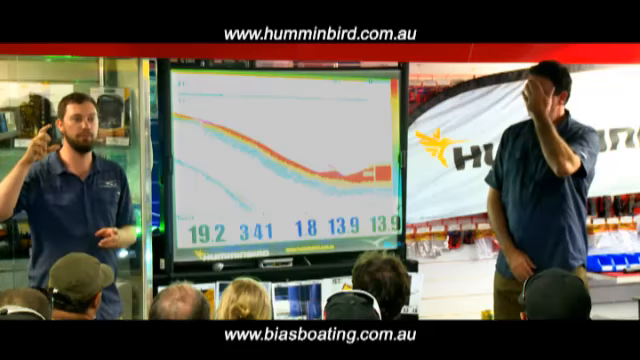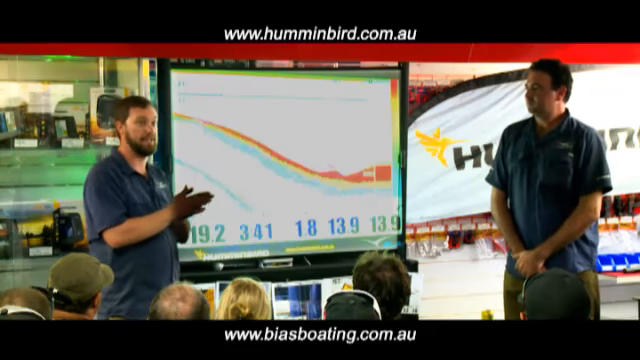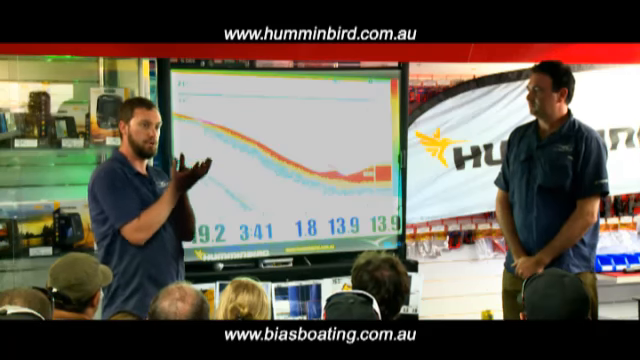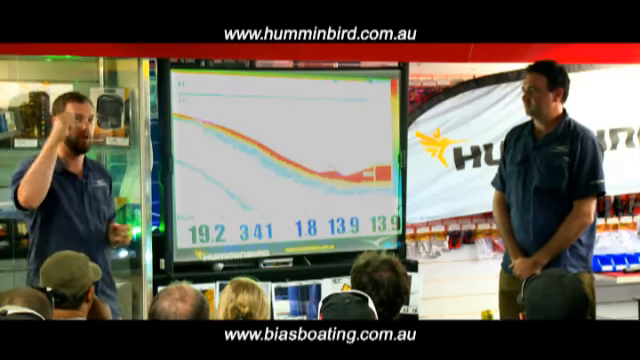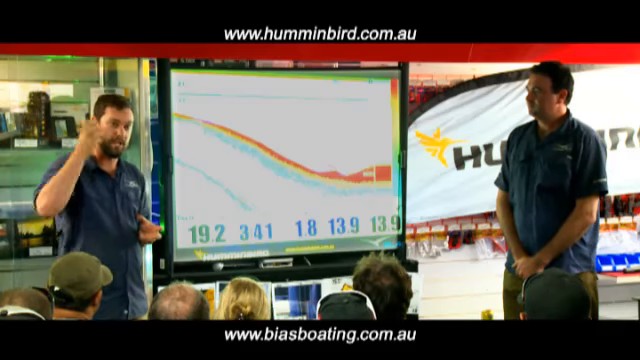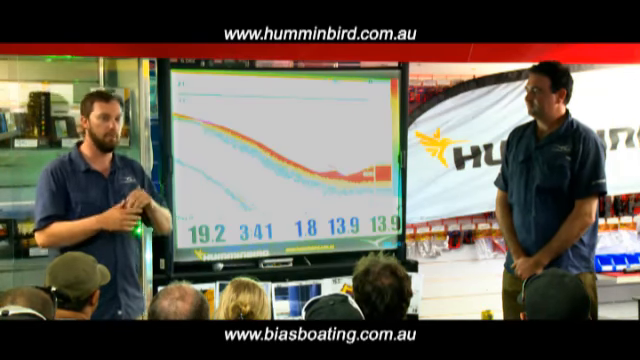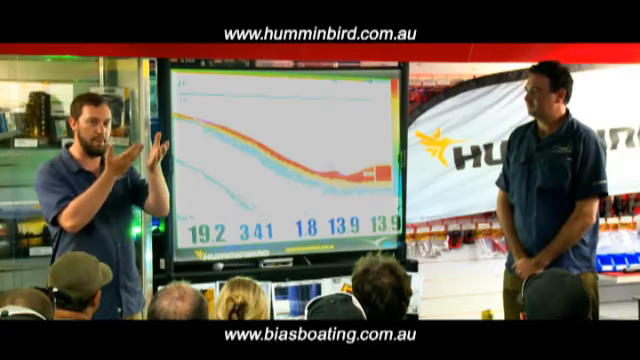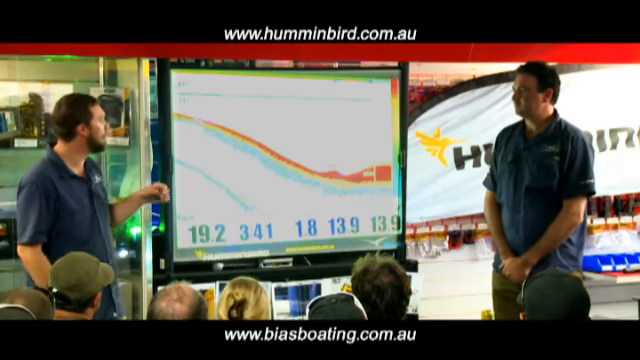Think about it a bit this way. If we've got a tennis ball and we drop it on sand or soft mud, it doesn't deflect much off. Most of that energy is absorbed into the bottom itself. And that's a little bit like the signal that's been sent from the transducer. When it hits something hard, so you drop a tennis ball on a piece of concrete, we get a nice solid bounce that comes off it.